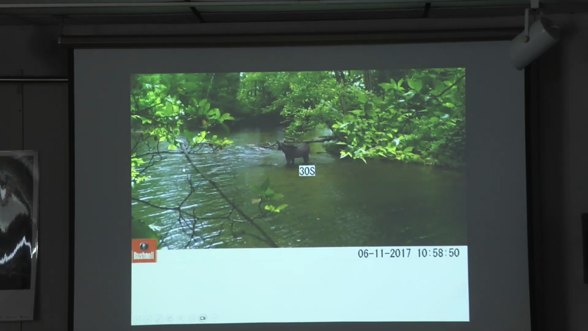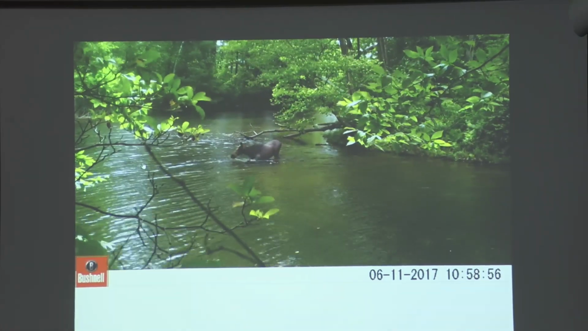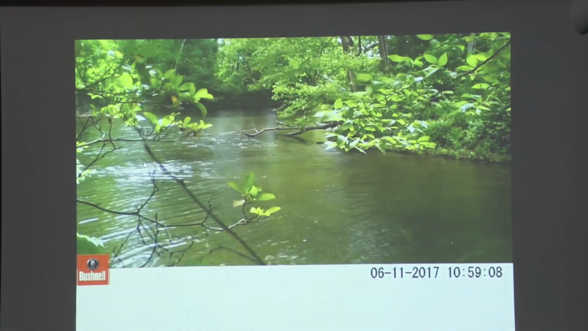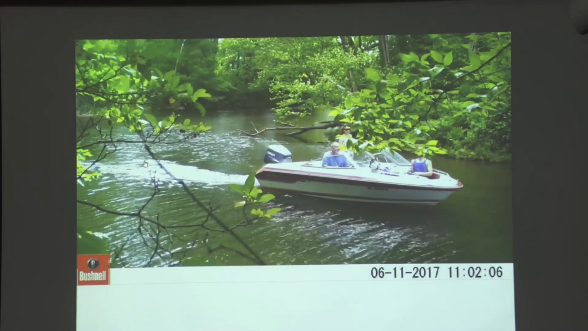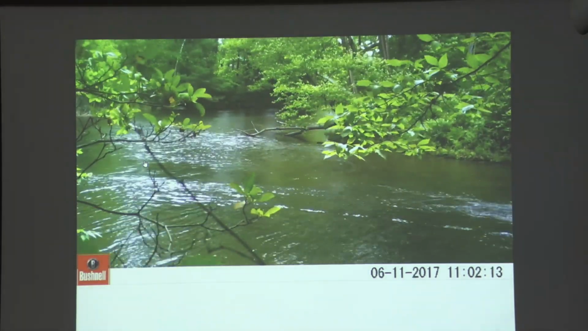Oh, who's this? Looked right, looked left, crossed the road. Did you see him do that? Not a horse. These people had no clue what had just gone by them. No clue.